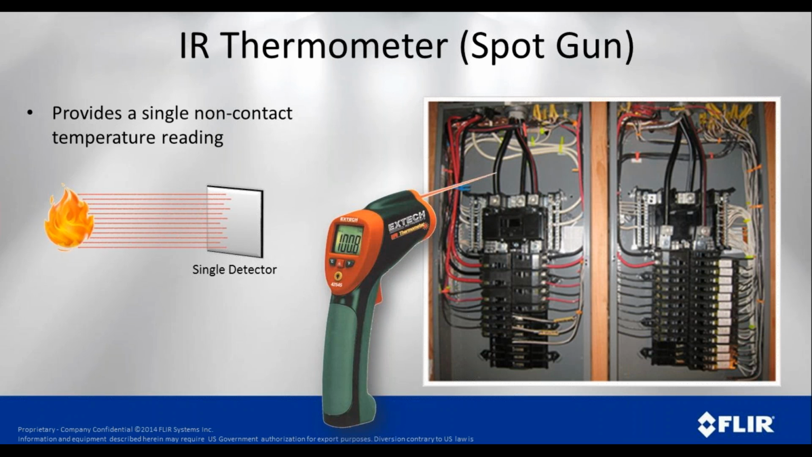So as you can see, that heat is striking the detector, and it gives us a reading of 100.8. But there's no image provided. So if there's another wire right beside it that's hot, we'll never see it. Or if one of the breakers down below is hot, we'll never see it. It only gives us a reading for wherever we're pointing that spot.